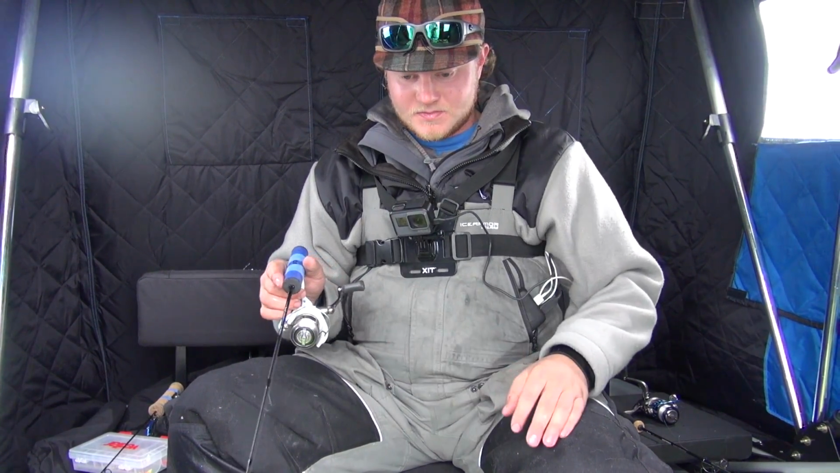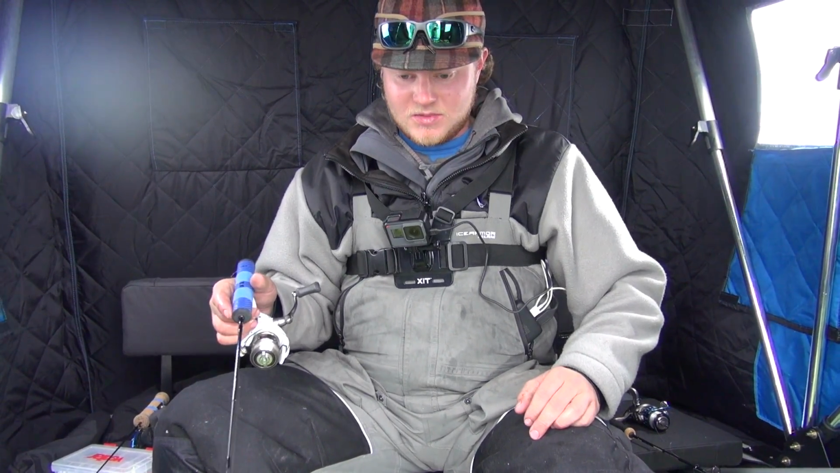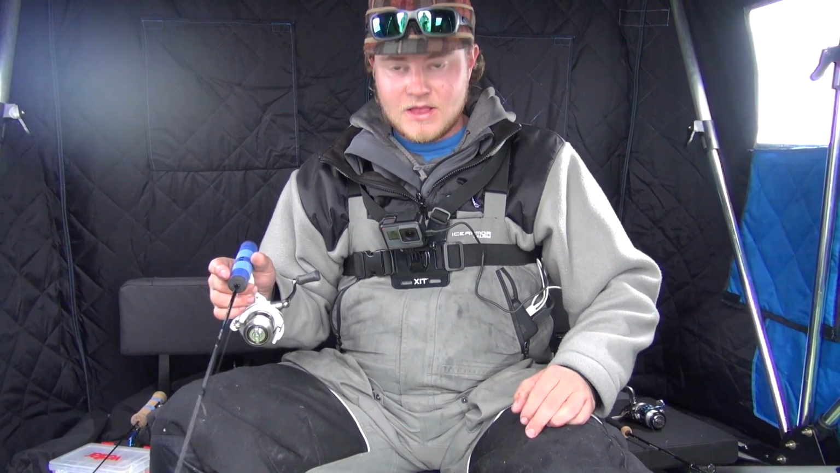We just had a decent little school come through for all the boys. I caught one and they just caught one too, so hopefully that means it's heating up a little bit here and we can keep catching them.